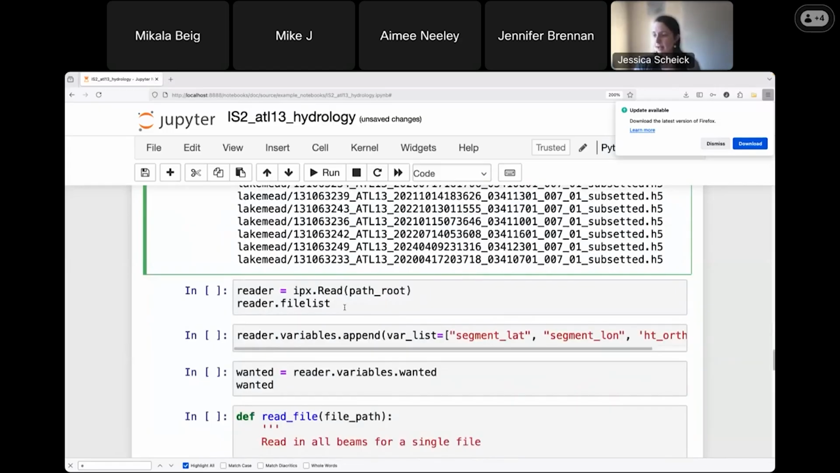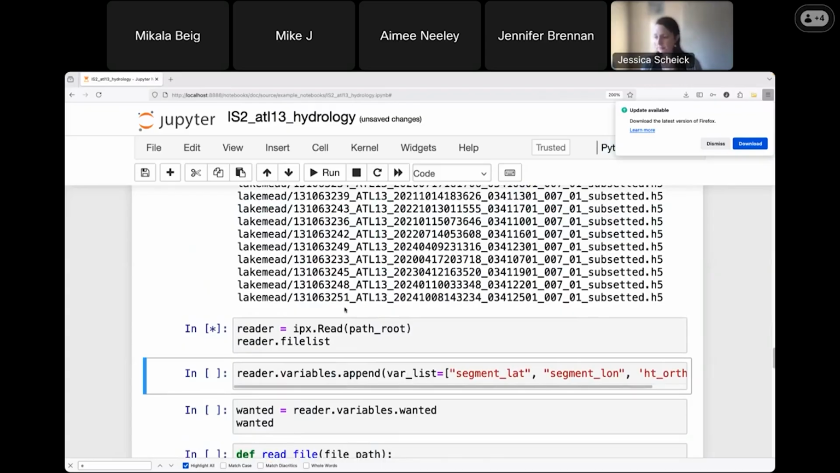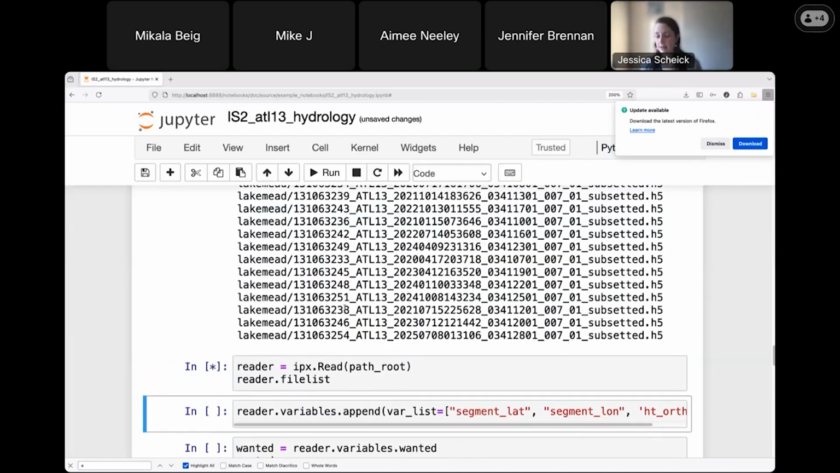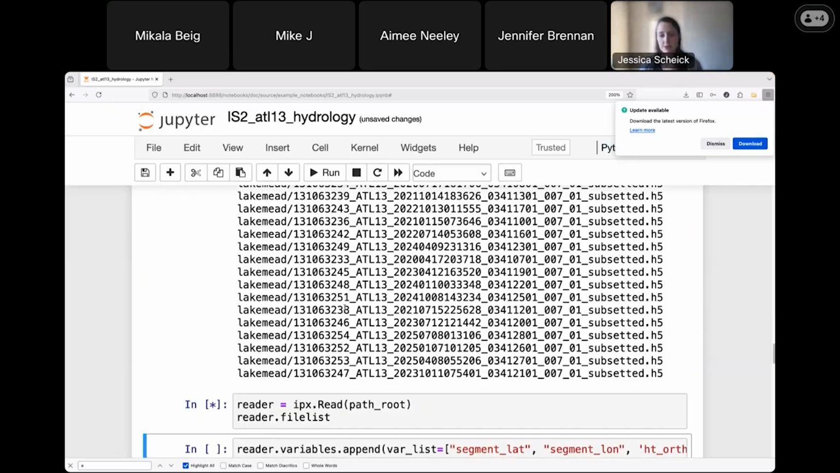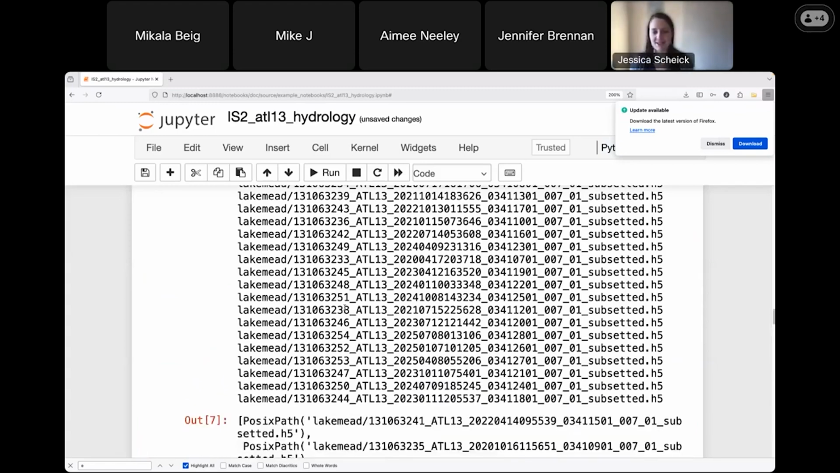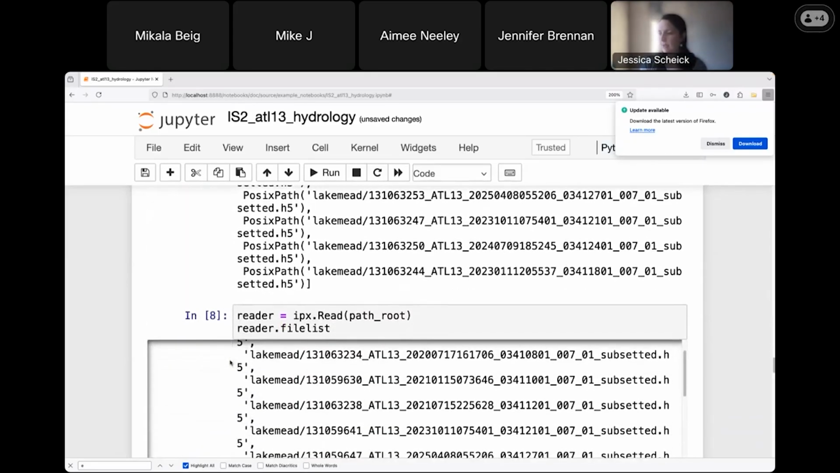Once we have done that, we can go ahead and create what's called a reader object. I discovered that the native read function is not working for ATL13 as of the latest version of icepyx. It might also have something to do with the latest version of the data, which, as Mike said, was released late this summer. So it's possible we just didn't pick up on a change yet. And I discovered this recently, so I didn't have a chance to dive in yet and fully determine what the cause of that is. But you can expect a fix for that sometime soon.